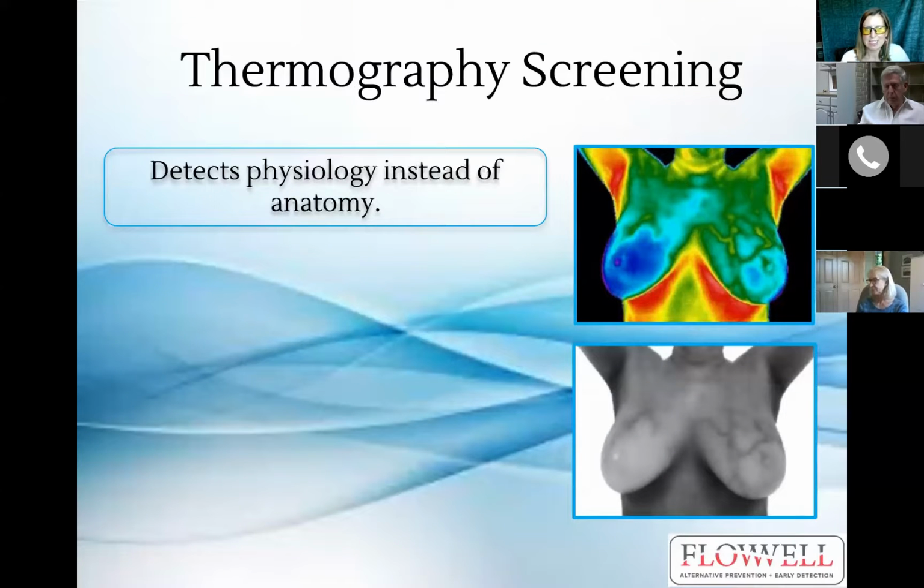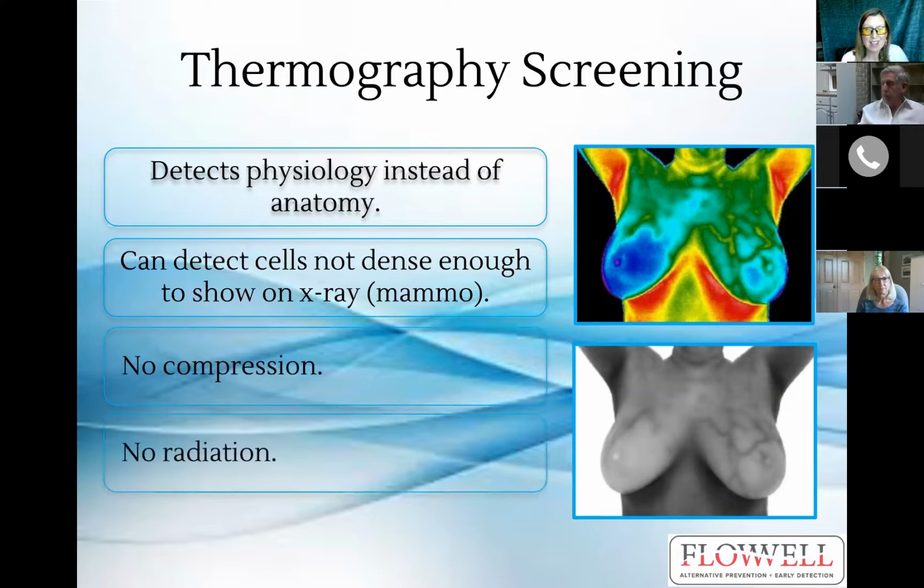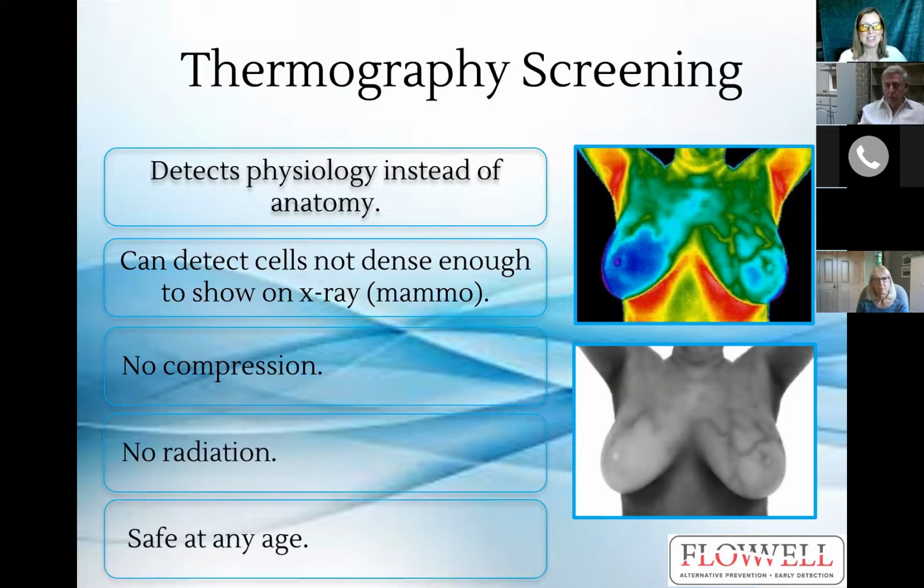So thermography detects the physiology of your body instead of the anatomy. It can detect cells that are not yet dense enough to show on an X-ray or a mammogram. There's no compression and no radiation, and it's safe at any age. That's why we scan men, women, and children. Our youngest patient is 2, and our oldest patient is 96.